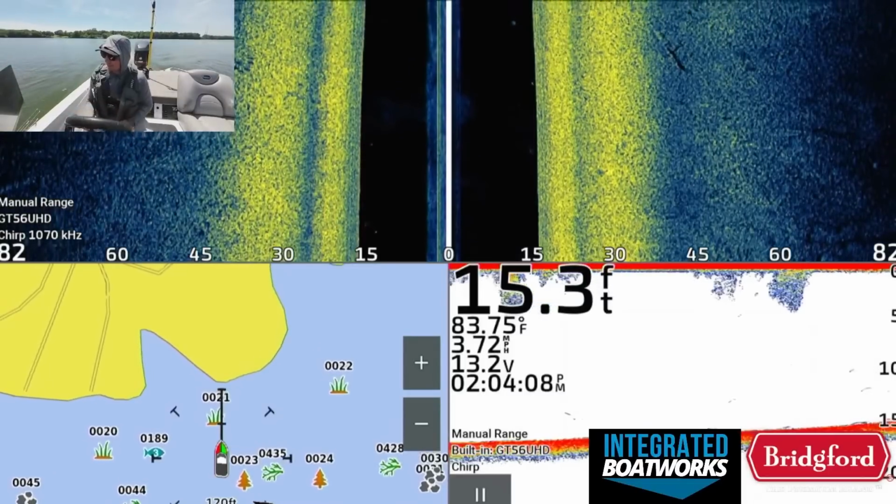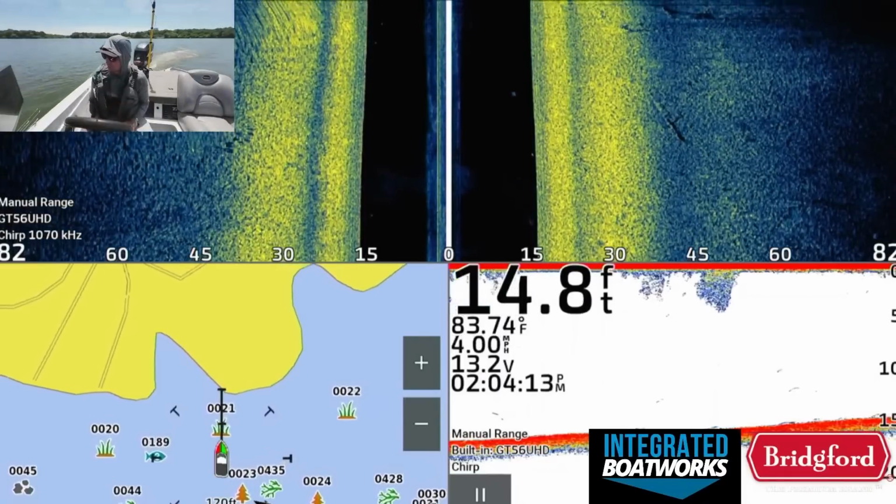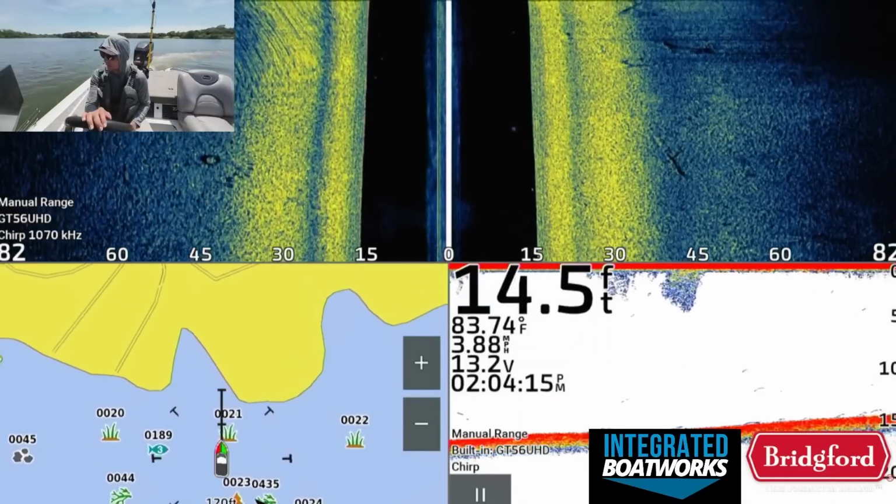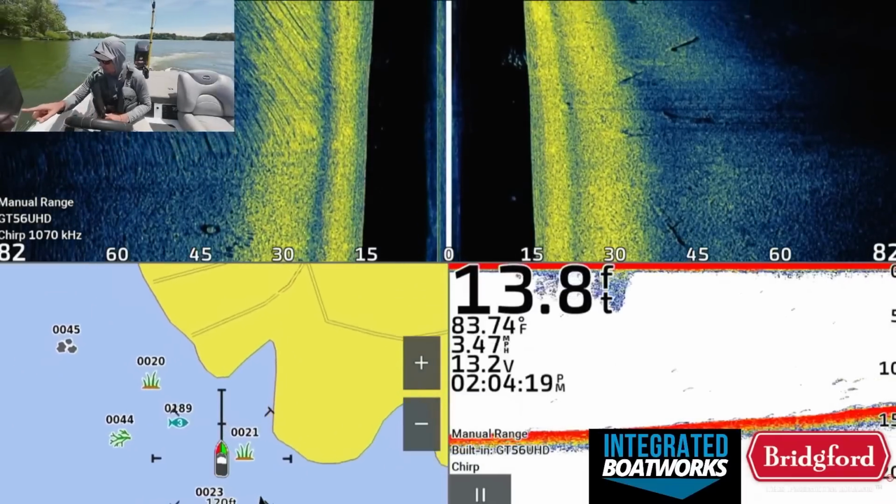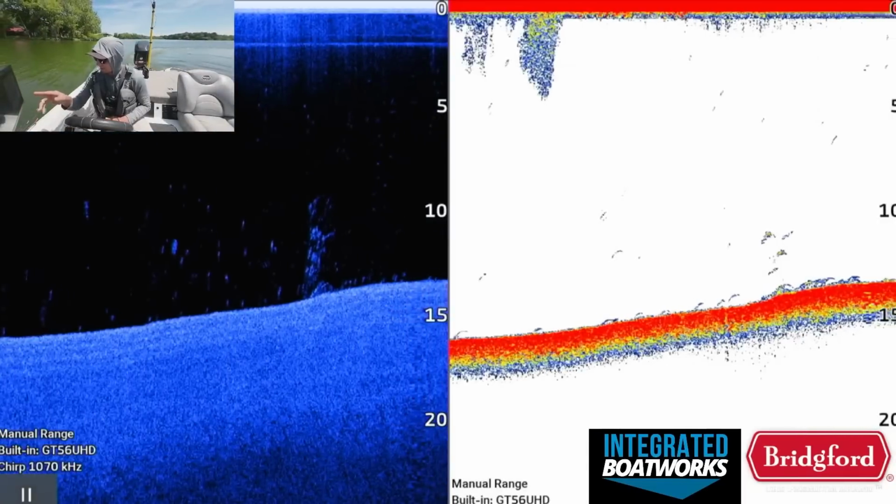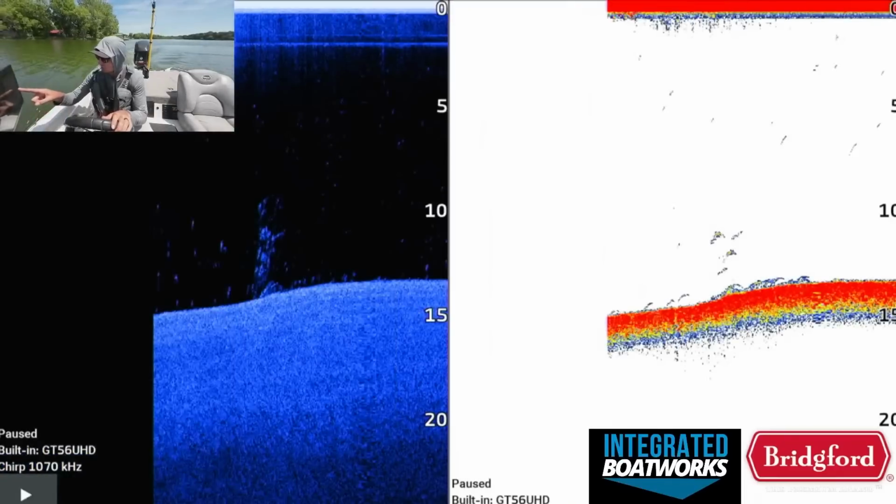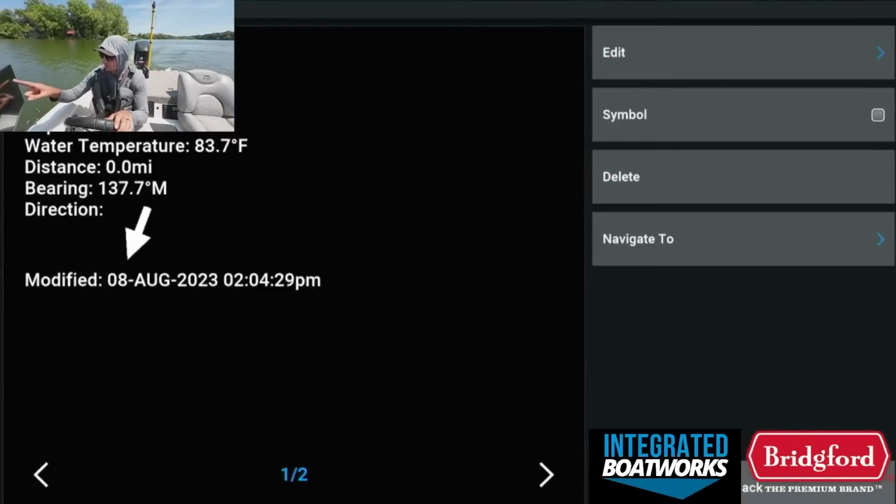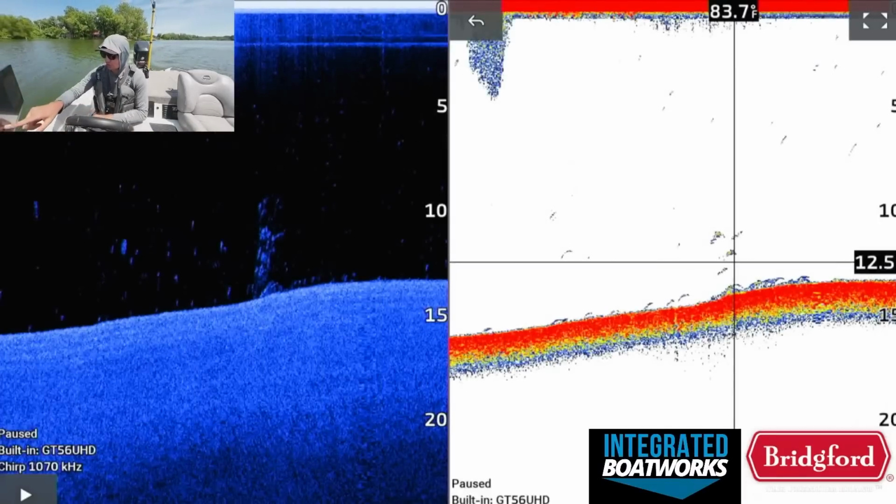And again, I don't have these brush piles found, so if I was in a tournament scenario, it would be a lot better if I had brush piles found beforehand. But I'm also not going to get too caught up. There's a little pile right there. Again, about what I see on the graph, you could look at these brush piles and say, okay, maybe there's a better arch here, or a better arch there, or whatever, but I'm not going to get too caught up in that right now, because I'm not seeing any brush today that has a bunch of fish on it.